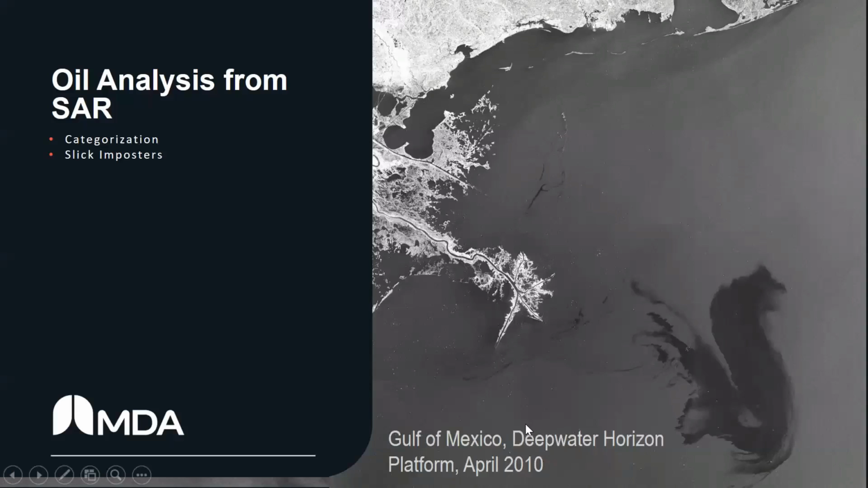Here's the snapshot of what the Deepwater Horizon slick looked like early on in that incident. And I'm going to go through how we do the categorization. We still do this manually. We've tried ML, we've tried AI. We don't like it. We do it manually. And I'll tell you why as I go through here.